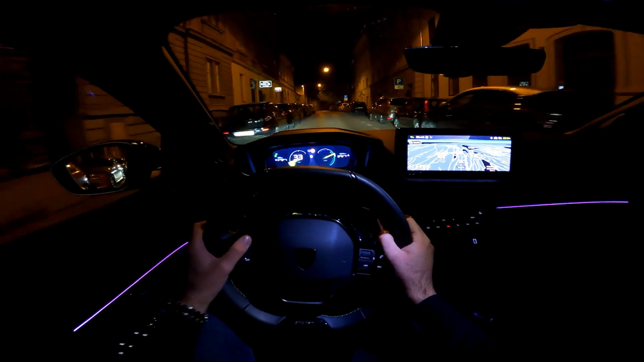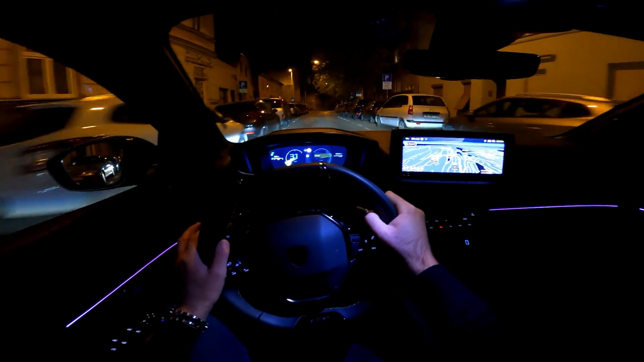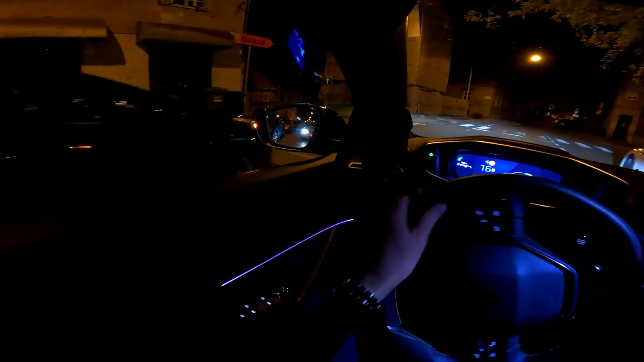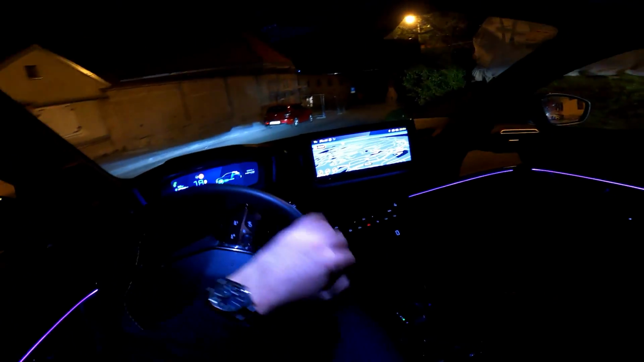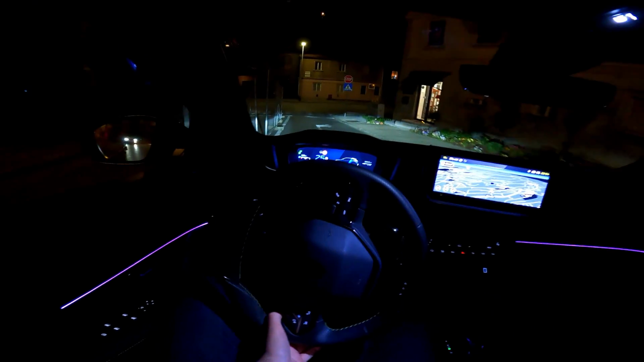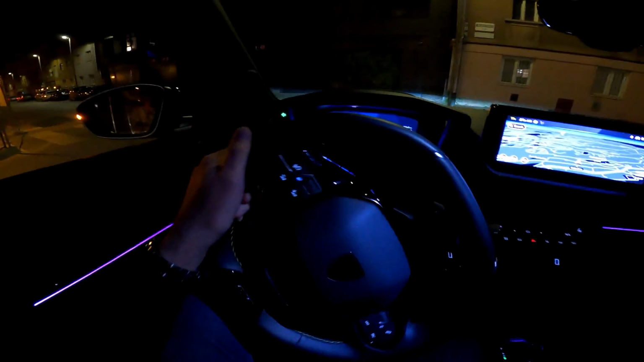And now let me show you the different views in front of us on the i-cockpit. So you can change it here. It's very easy to change the view, and then you have different options. Let's start here with the energy view. You have a very cool energy flow, and you can see what's happening. So charging, or electric motor, or the petrol engine, all can be seen in here.